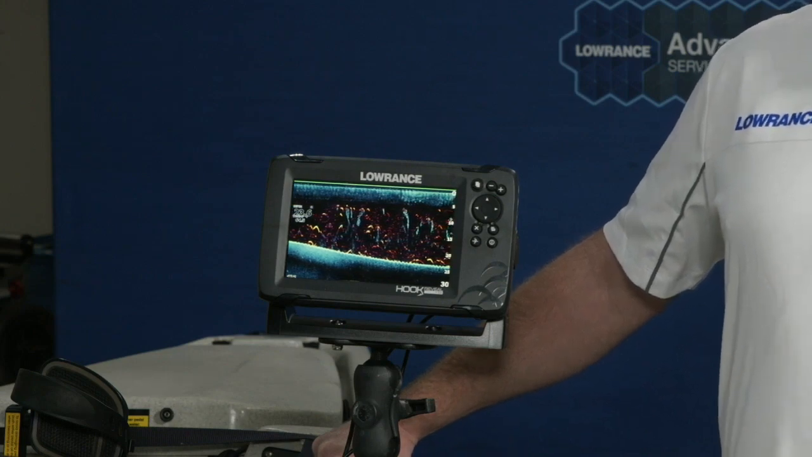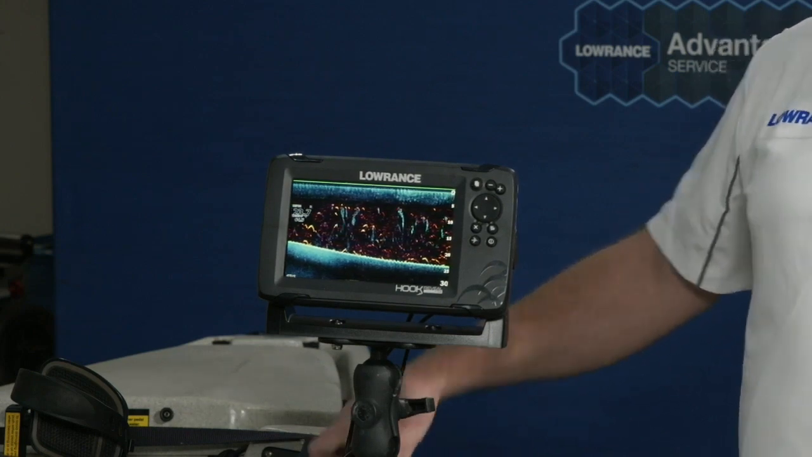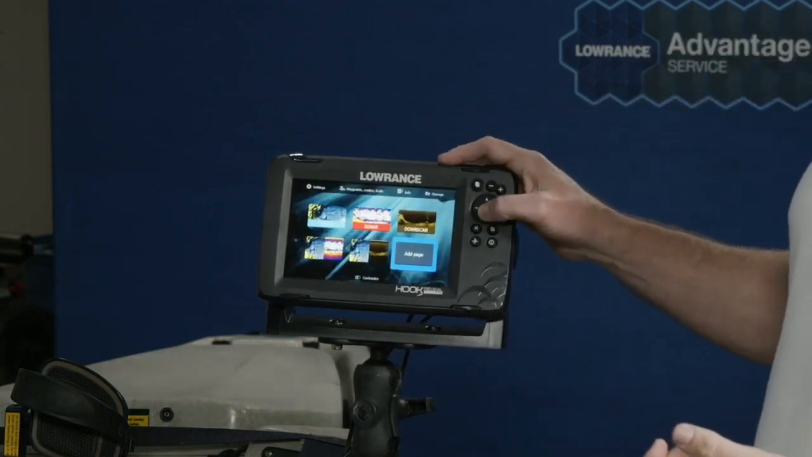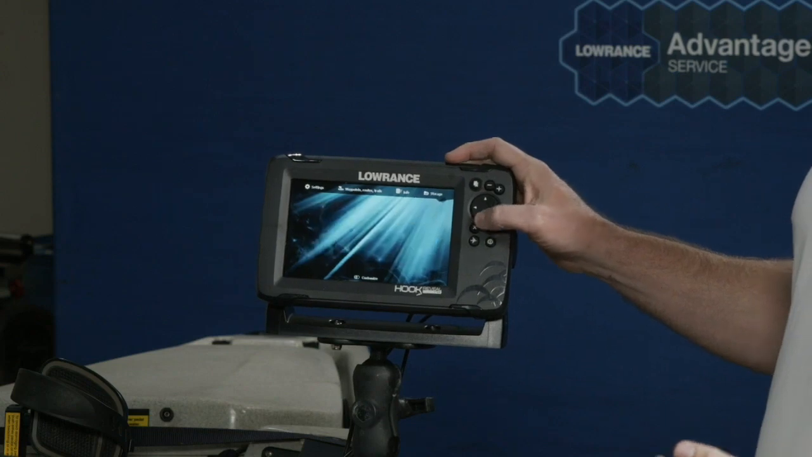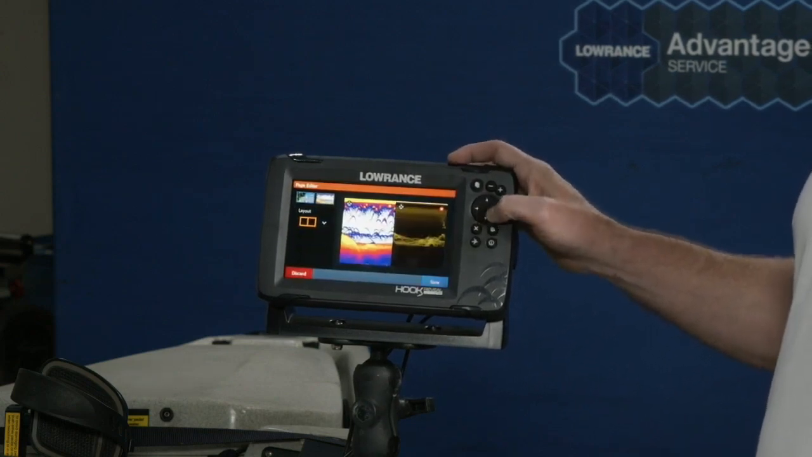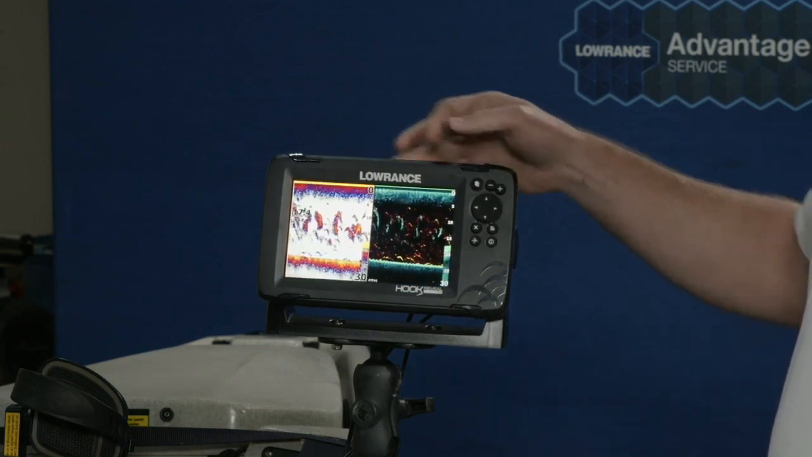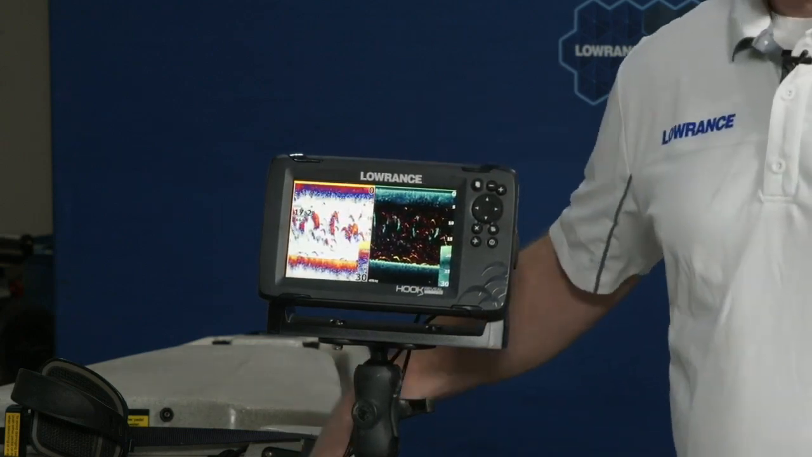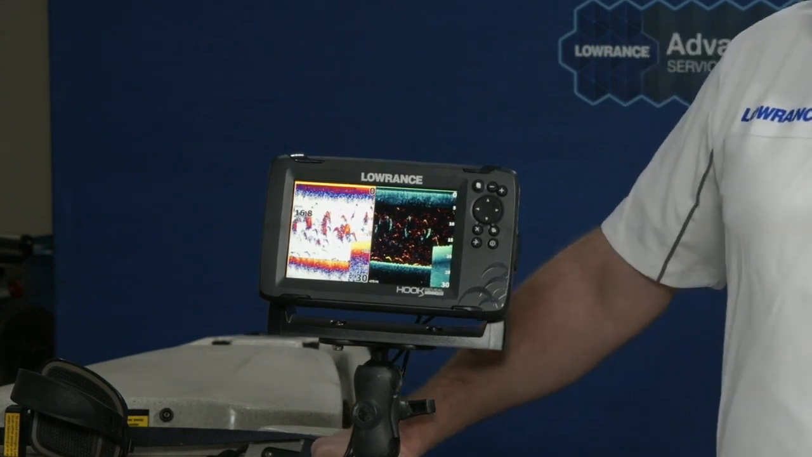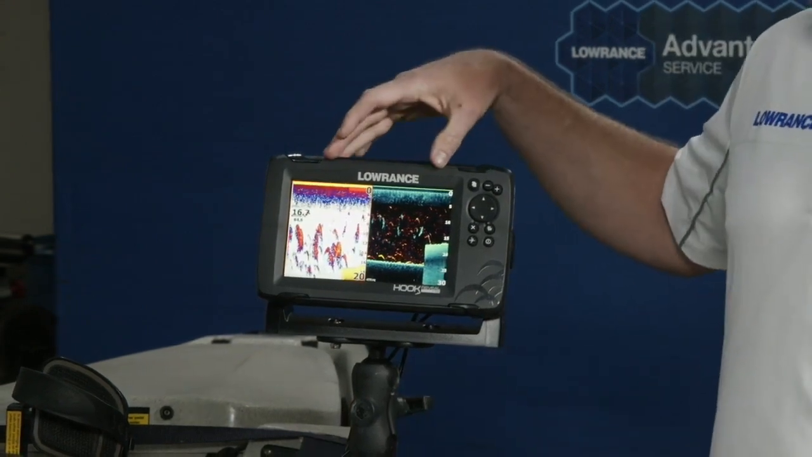What people would always do with that, and what we always recommended doing, was running a split screen in the past, where you could have sonar on one side and downscan on the other, and then that way you got the best of both worlds, which is great. It's one way to look at it. In certain scenarios, I still do this. If I'm drop shotting and I really want to track my bait and how the fish react, I'll probably still do a split screen view like this.